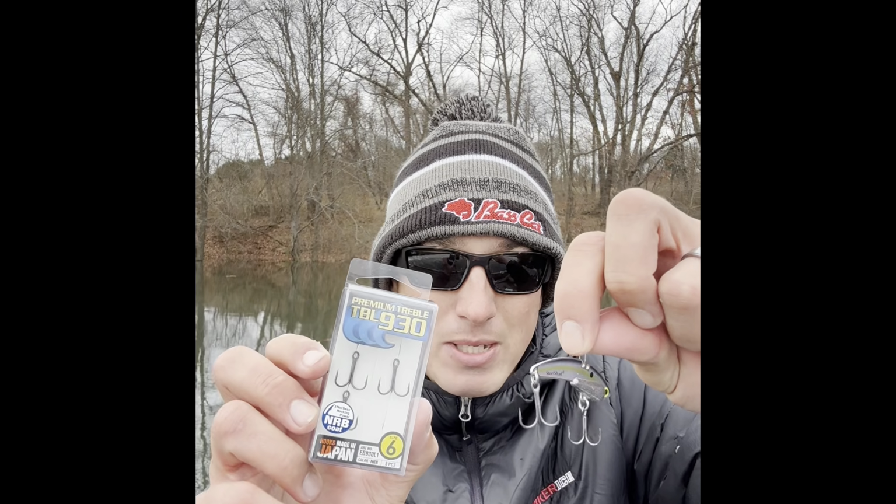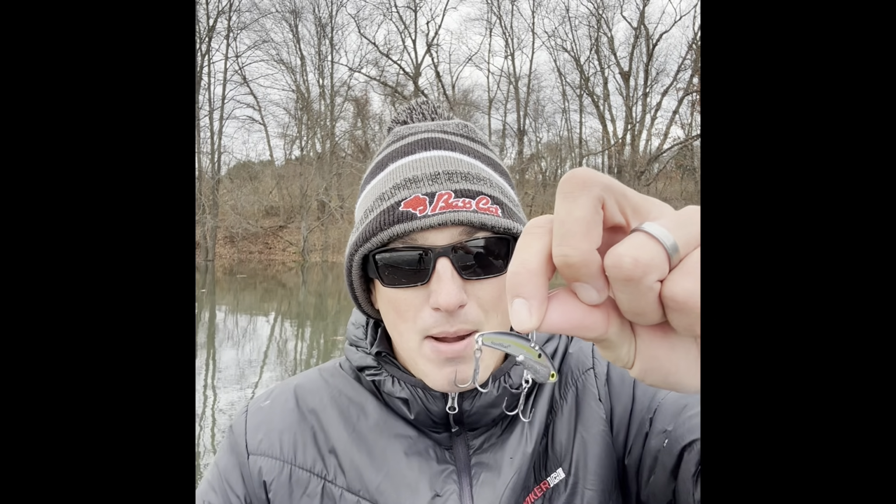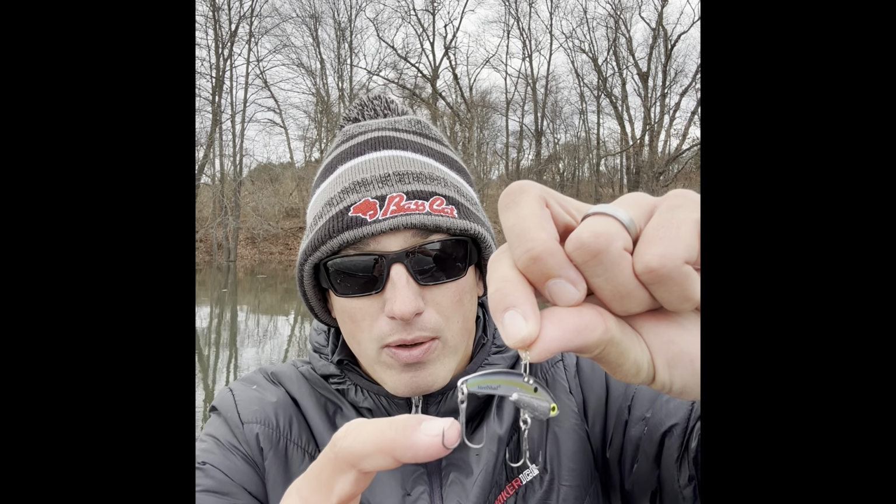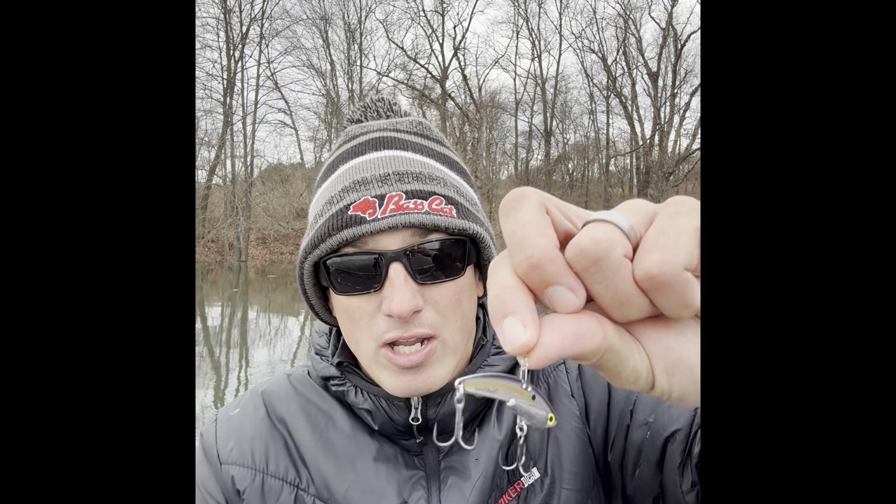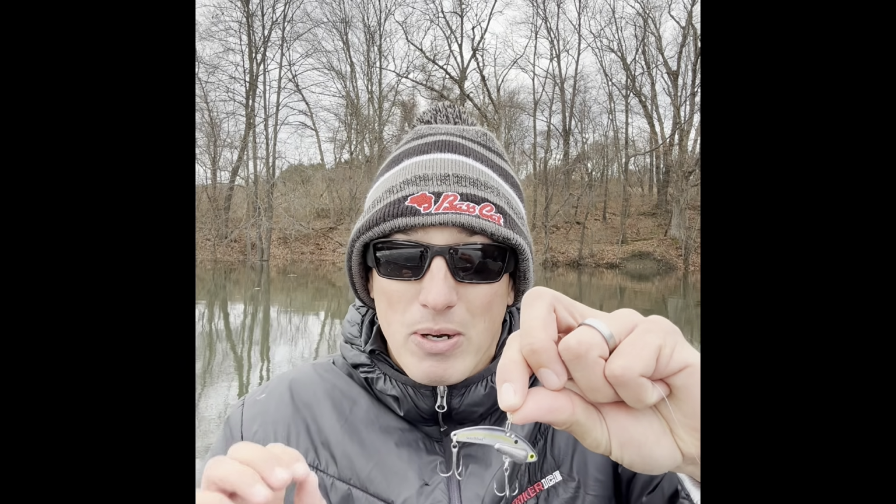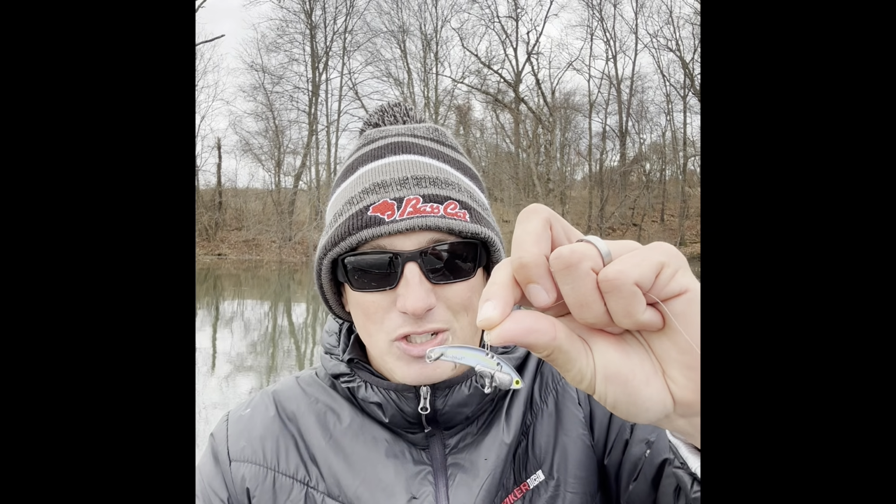Specifically, one of my favorites is taking the TBL 930s, and I put them on a steel shad here. I use a size 6 on the back and a size 8 on the front. Why I do this is so they don't hang up on each other, catch each other, and when that happens, you're able to get this bait down, fish it more effectively. And in this cold water, these round bends are great. They stick to every fish that comes anywhere near it. So make sure you check out the Hayabusa and steel shad combo on your next fishing trip.